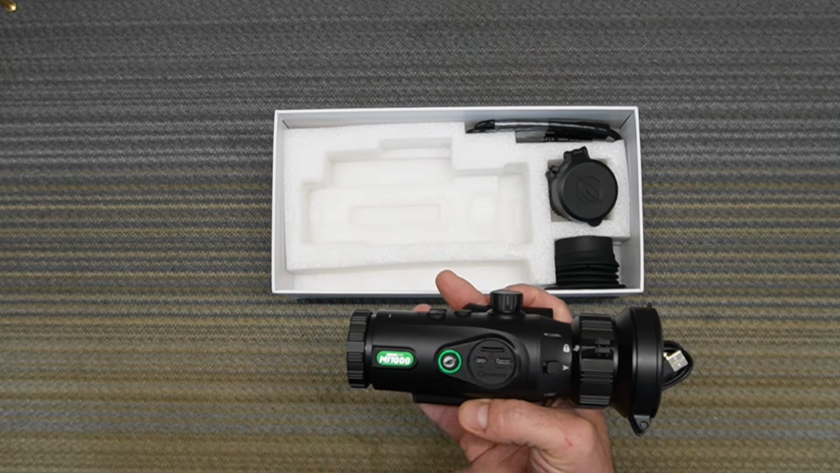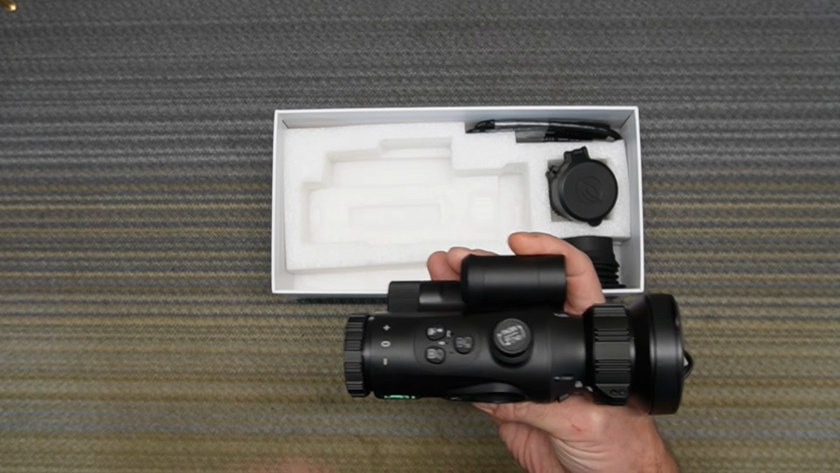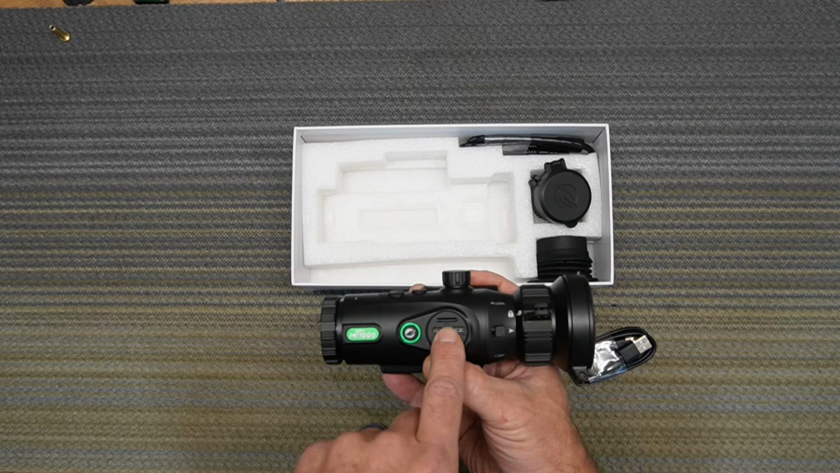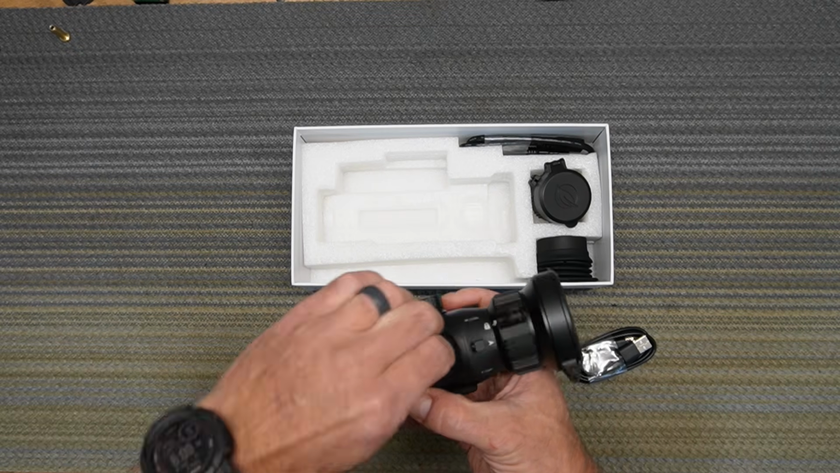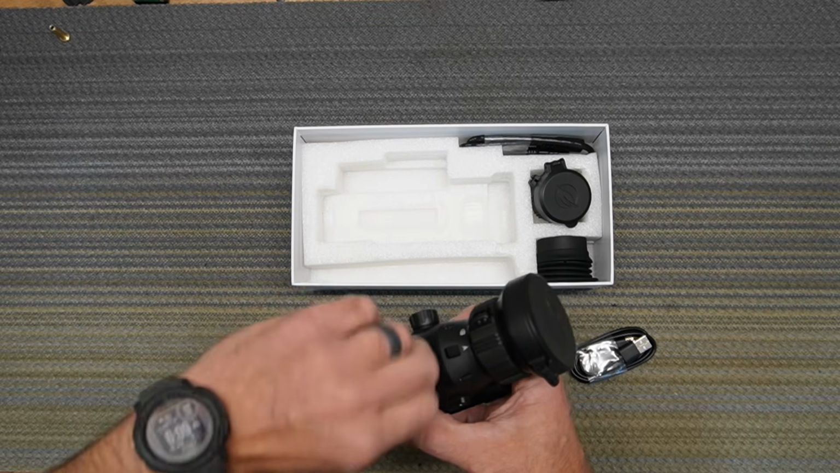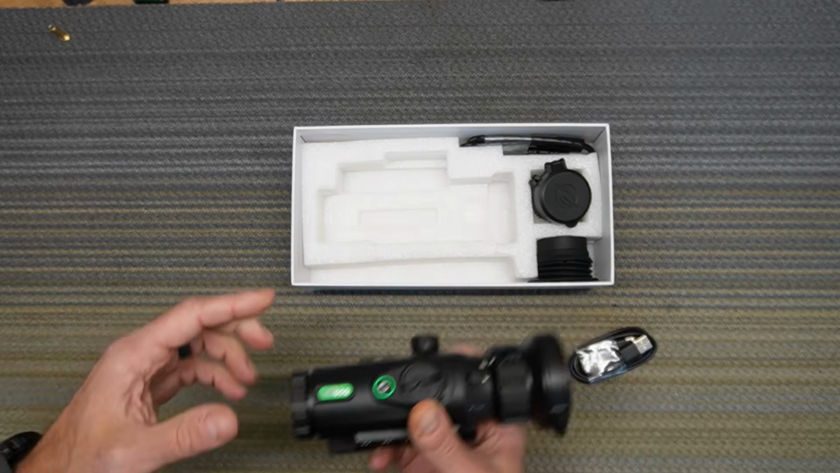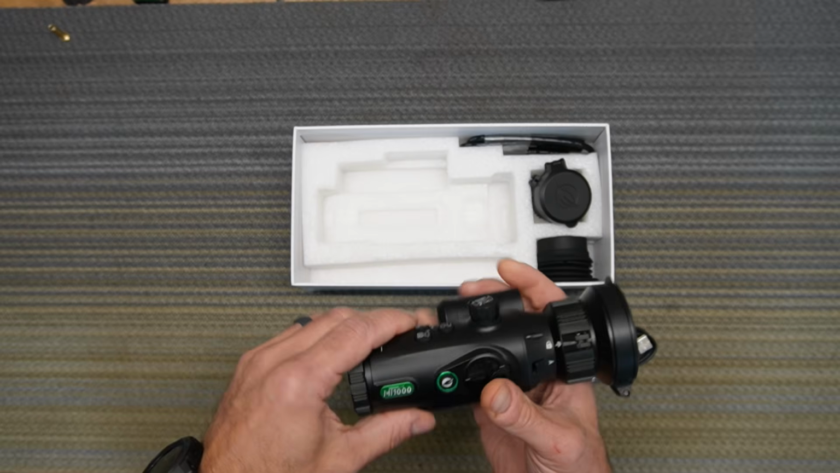It also has a memory card, so this thing records the video. One push button: you push the button and it records. It comes with 64 gigabytes of memory, and I'll tell you what, that will record a lot of video. You can upgrade to 128 gigabytes if you want double the memory. If you want to install a larger memory card, your hunting trip is covered even with 64.